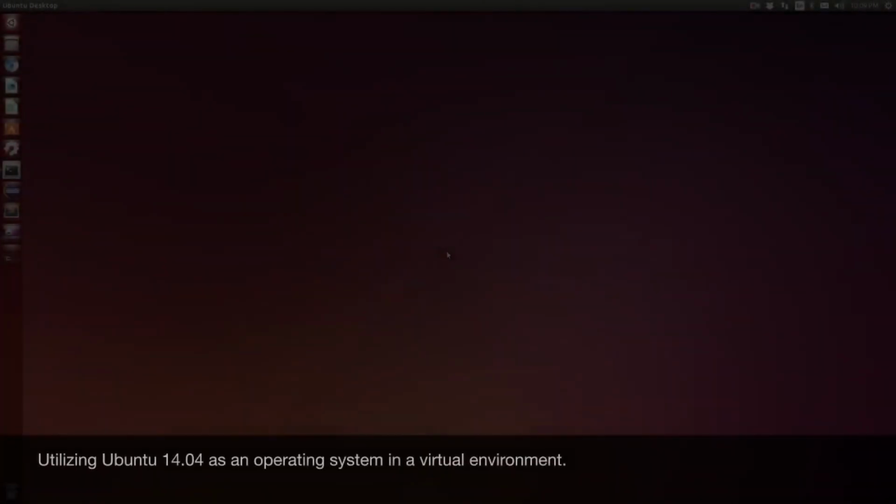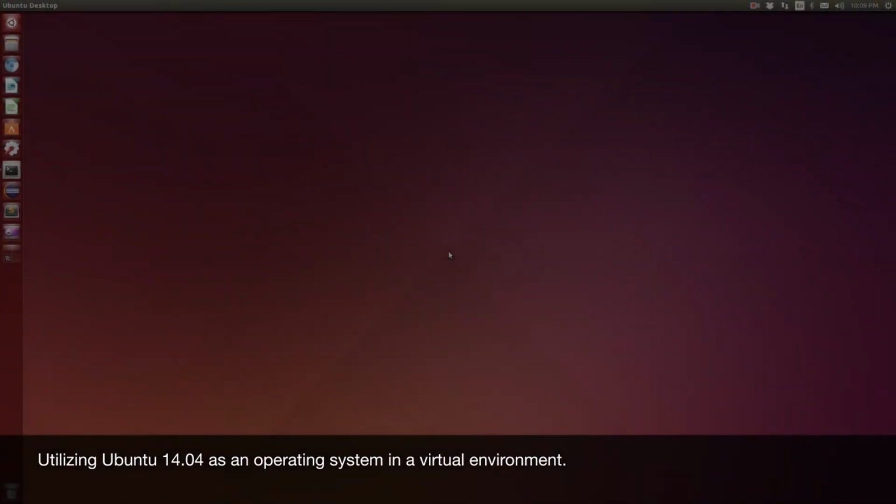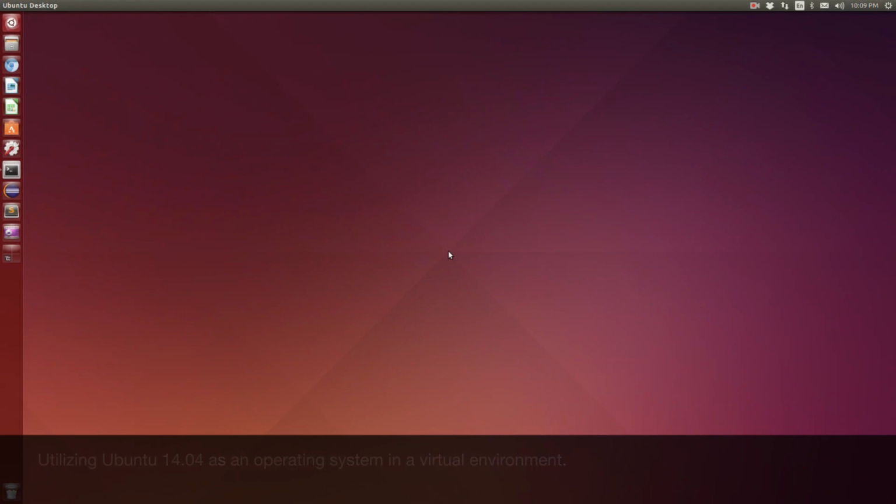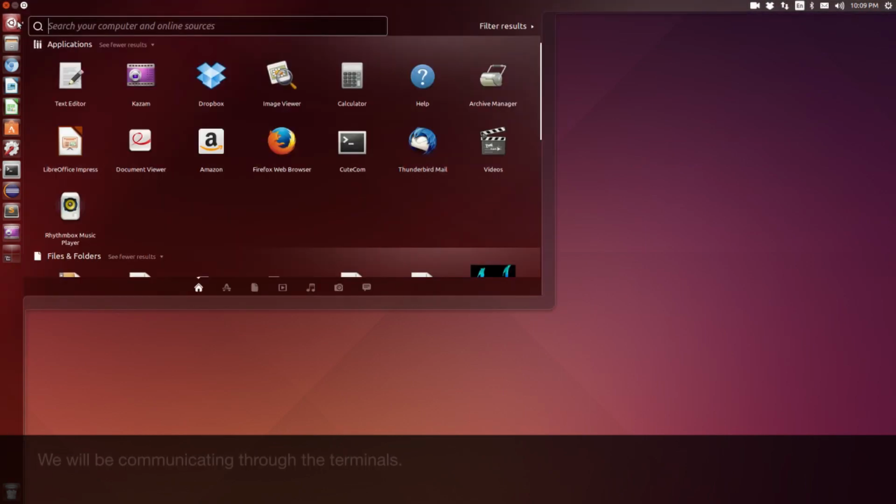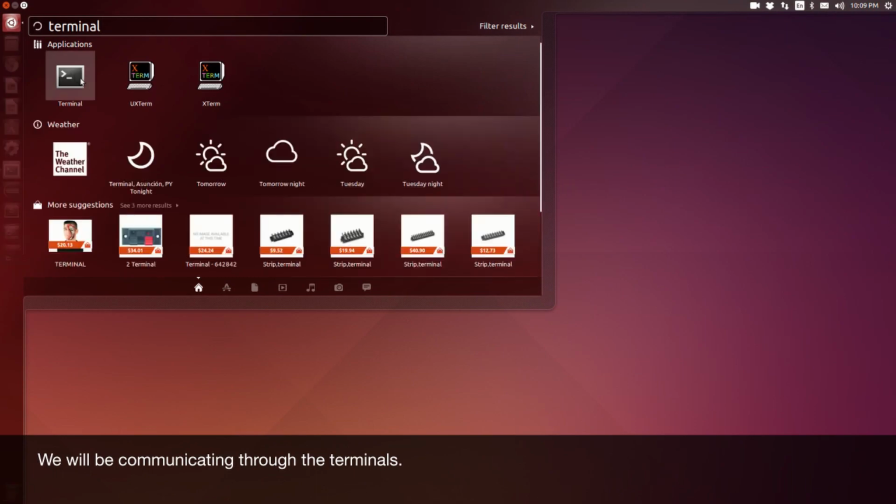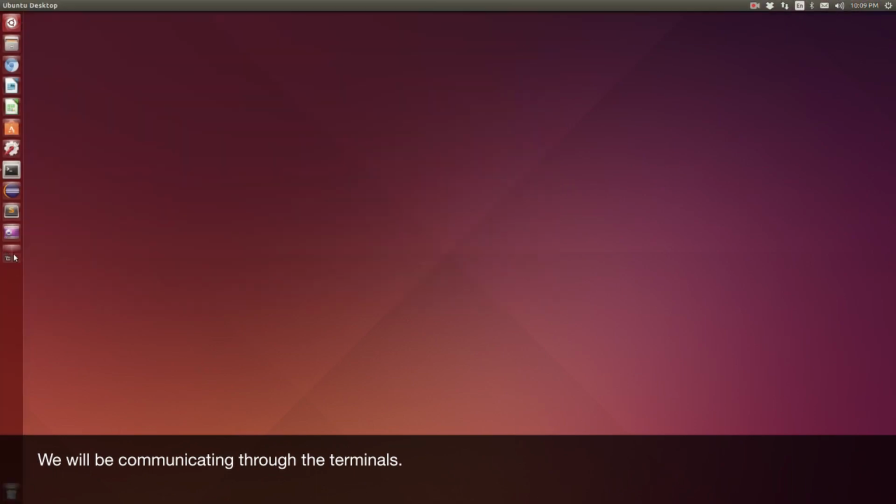We are using Ubuntu 14.04 as an operating system in a virtual environment. Ubuntu is a popular Linux distribution. Make sure that ROS, which stands for Robot Operating System, is installed on Ubuntu. For more information on ROS and the particular version that we used in this video, please see the documentation in the description below. In order to run our program, we need to open 3 different instances of terminal.